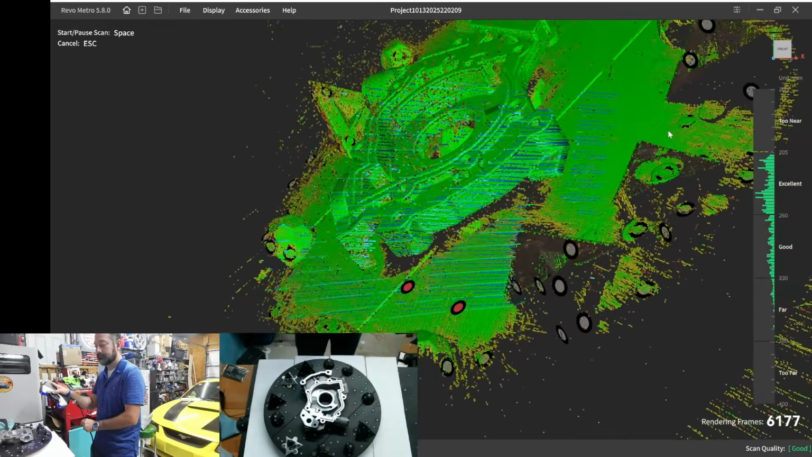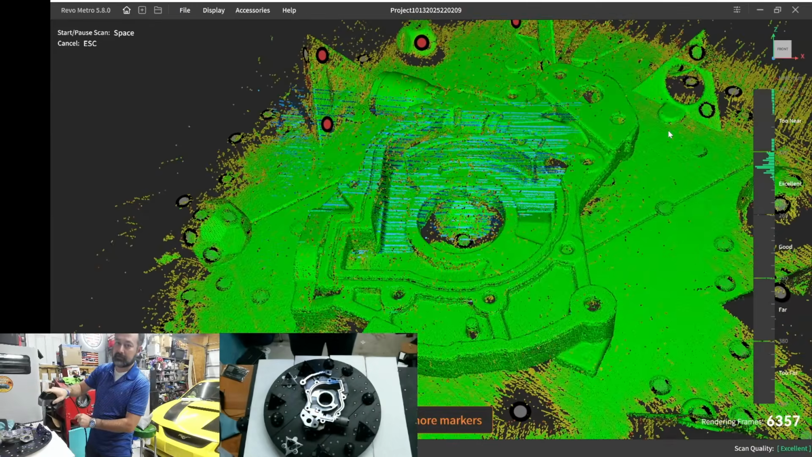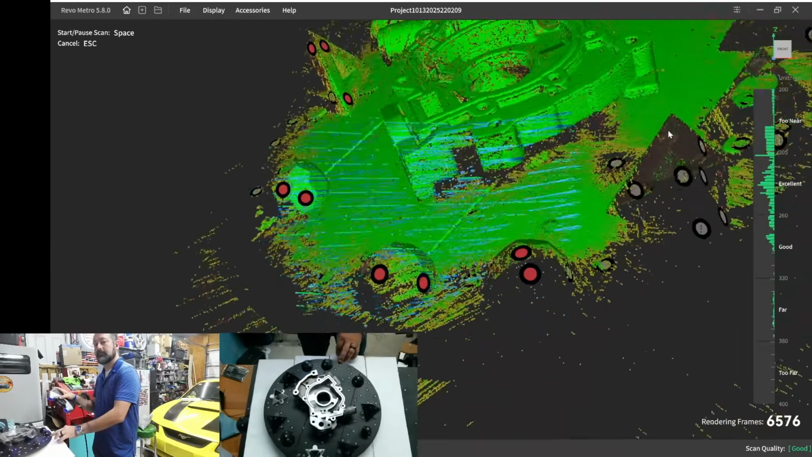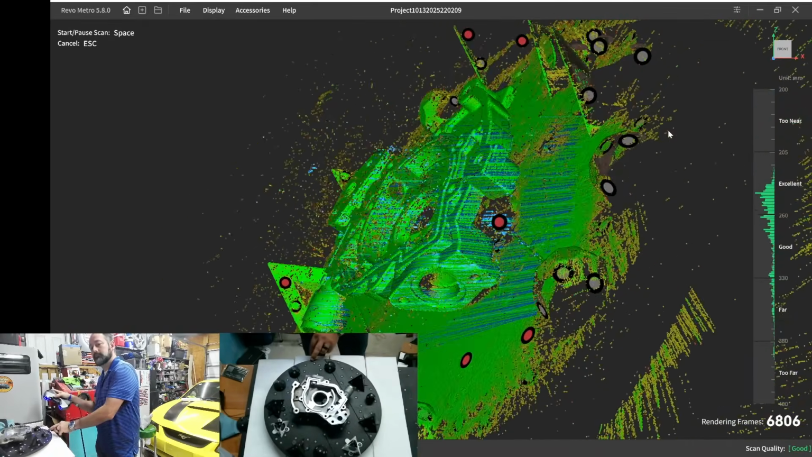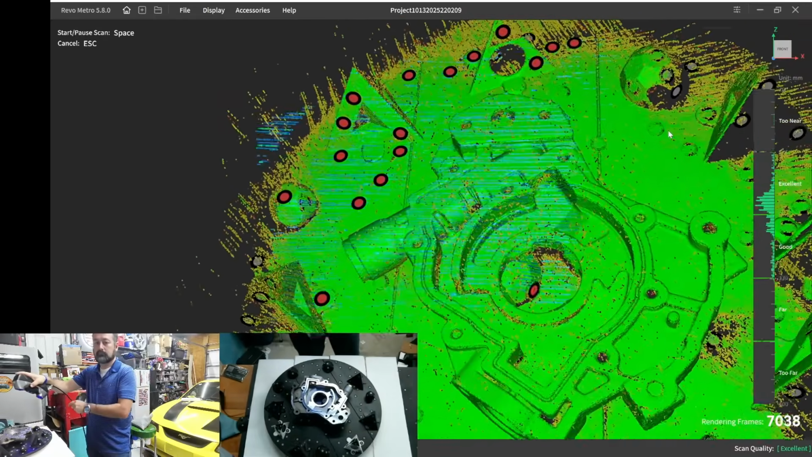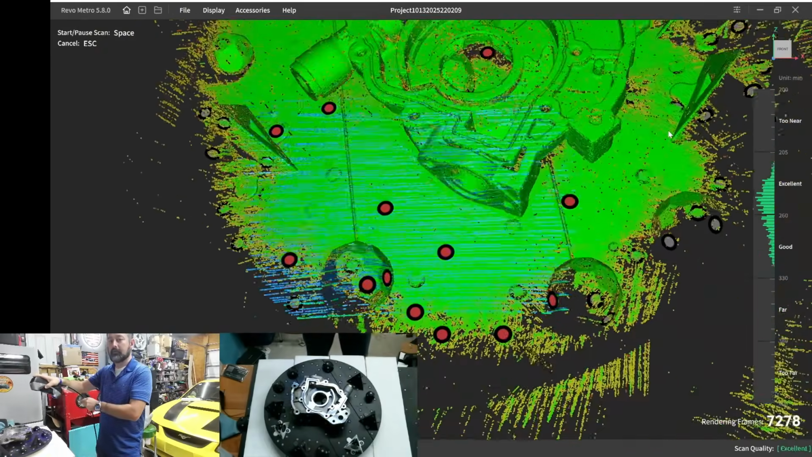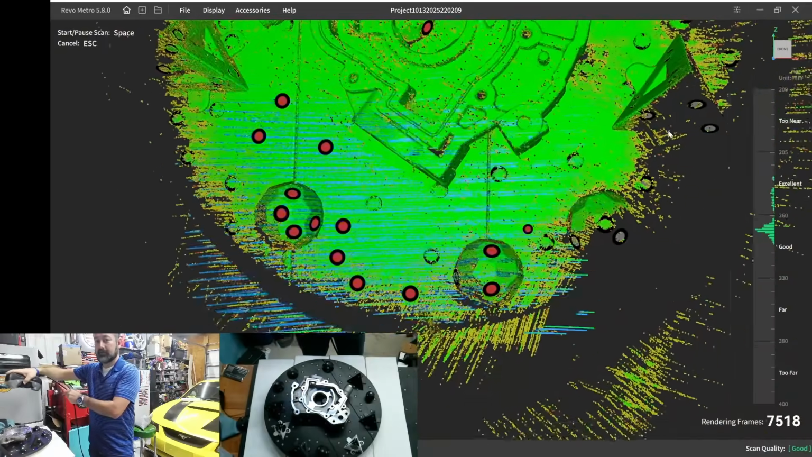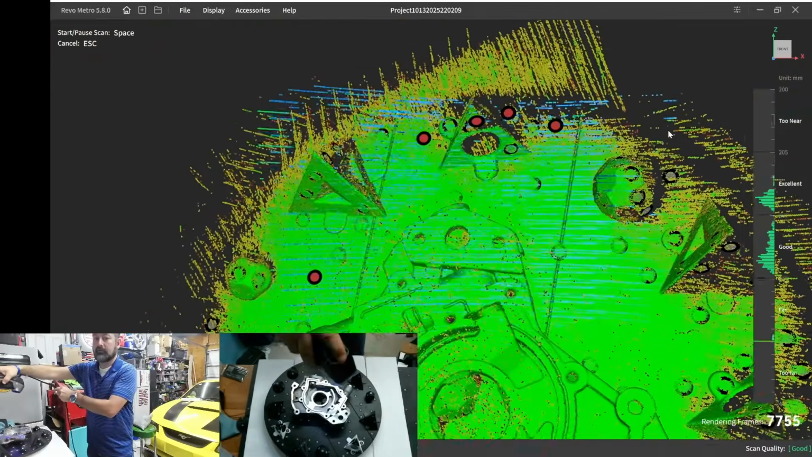Okay. Now that's a real shiny part right there. Try to get into those crevices. Now remember, I have the part in a different orientation right now, so I'm going to take advantage of that and try to walk the scanner around.